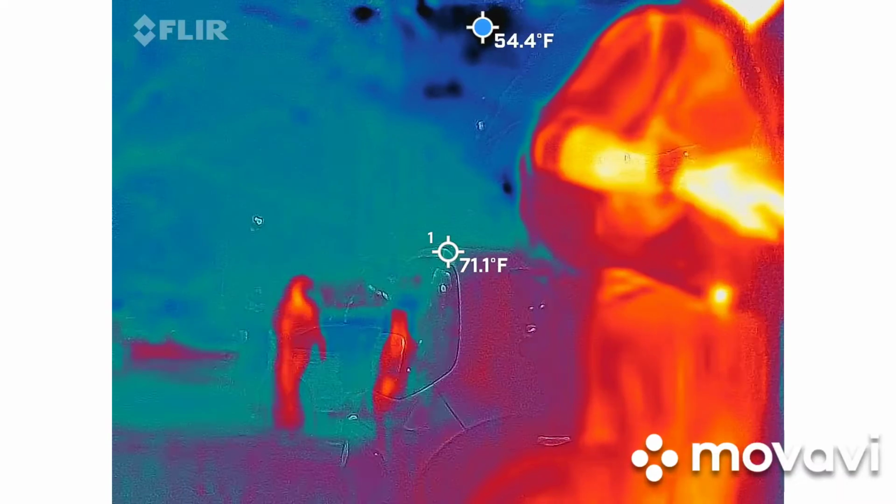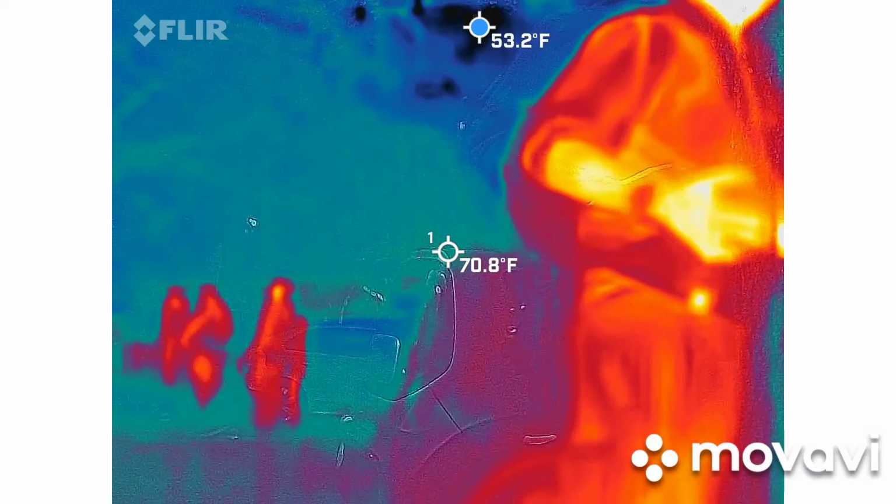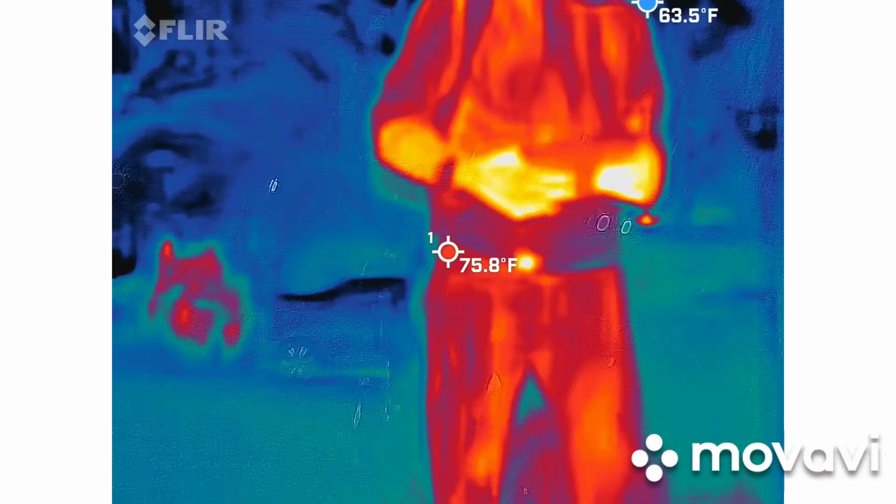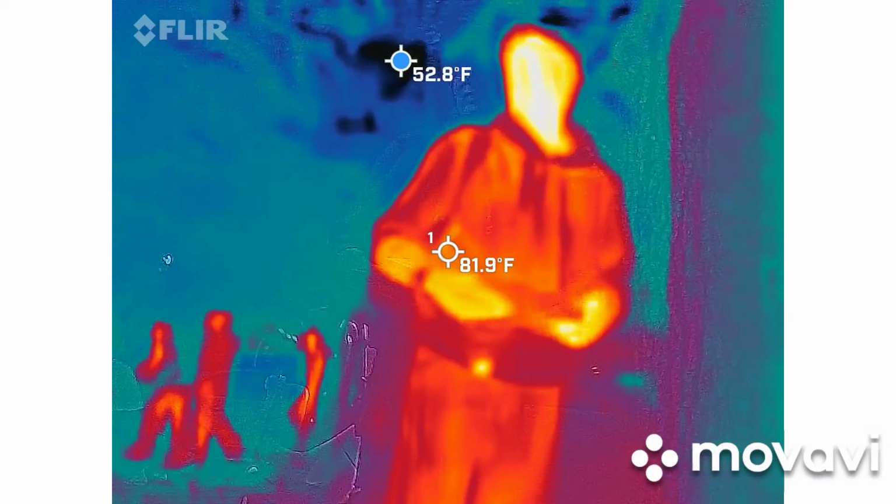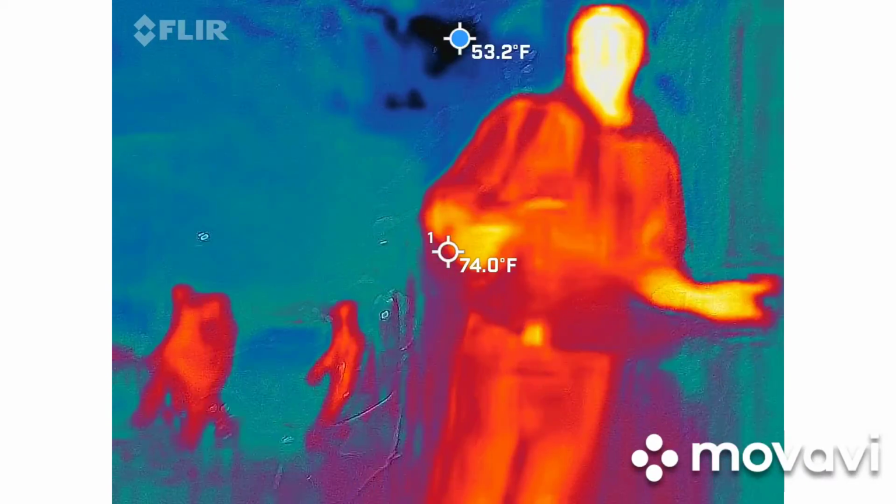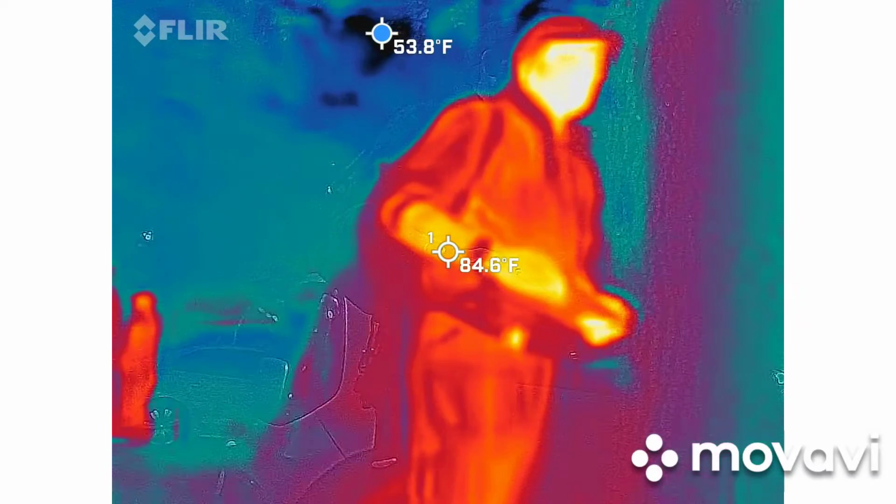Not sure. Again, 1888. Who knows? Based on whatever death records they had. But the whole point of the story is that it's 1987. He doesn't have the tech like what we're using tonight to be able to figure out what's going on with this photograph. He sends it to Kodak.